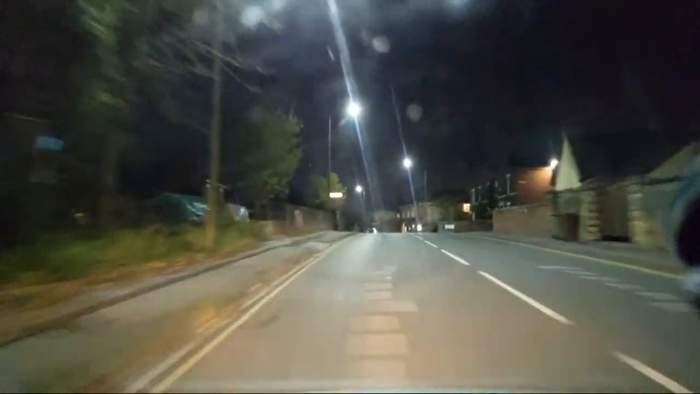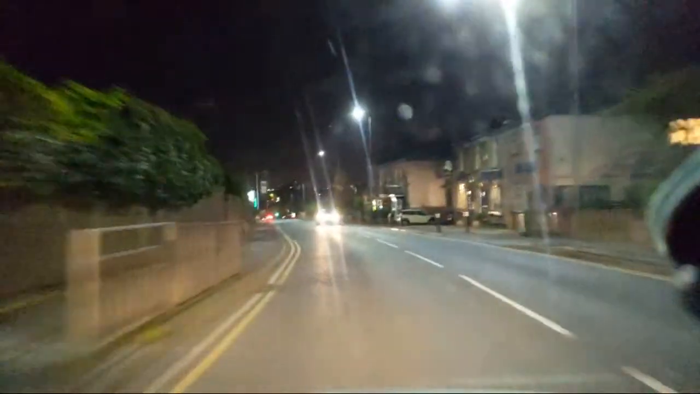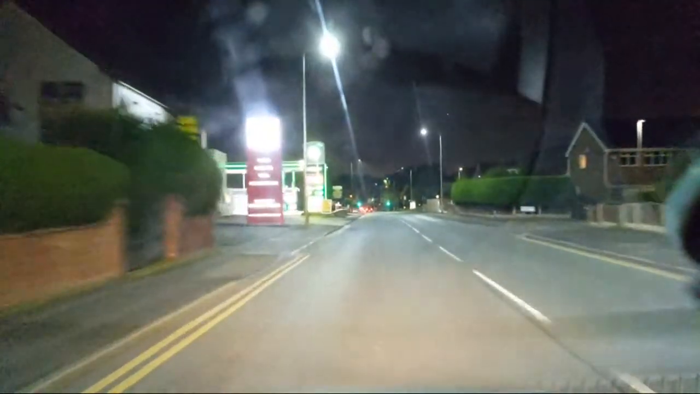Need to brake. But we need to accelerate to go up the hill. Right, loads of cars ahead. Well, 3.